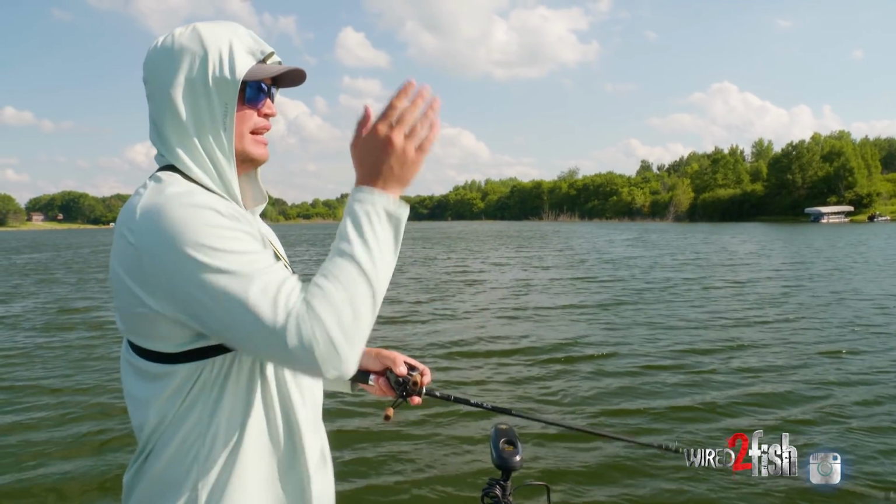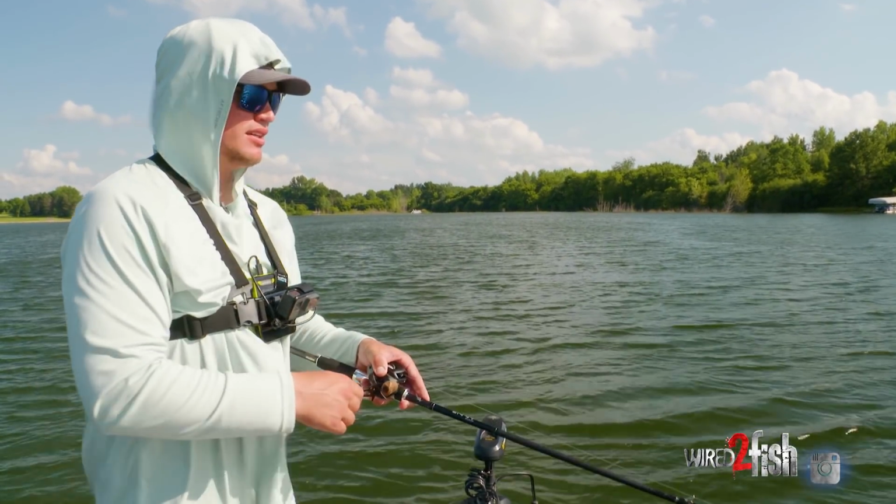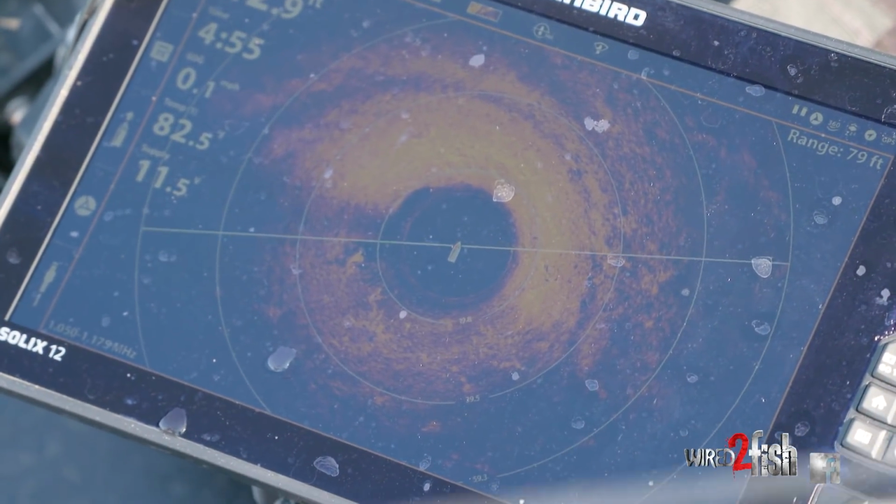If I'm not getting bit, I'm casting to the next little piece of structure that I'm seeing, and I'm always watching my 360 to look at what's coming up. I'm moving my boat around that point, and you're gonna find those little subtle details inside of that main lake structure.